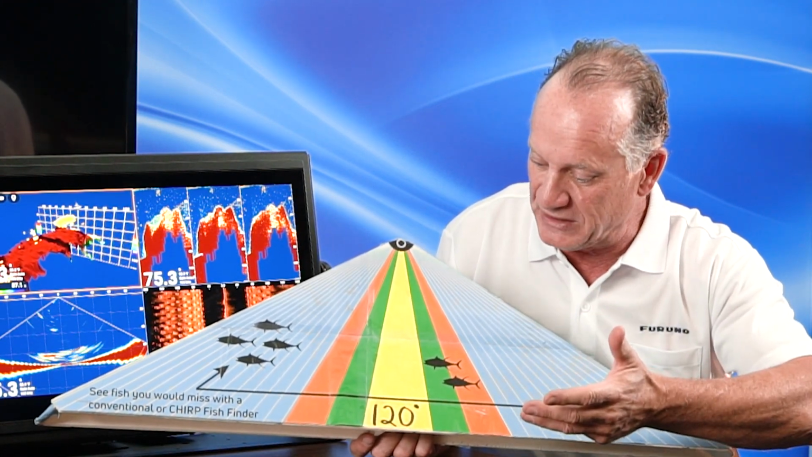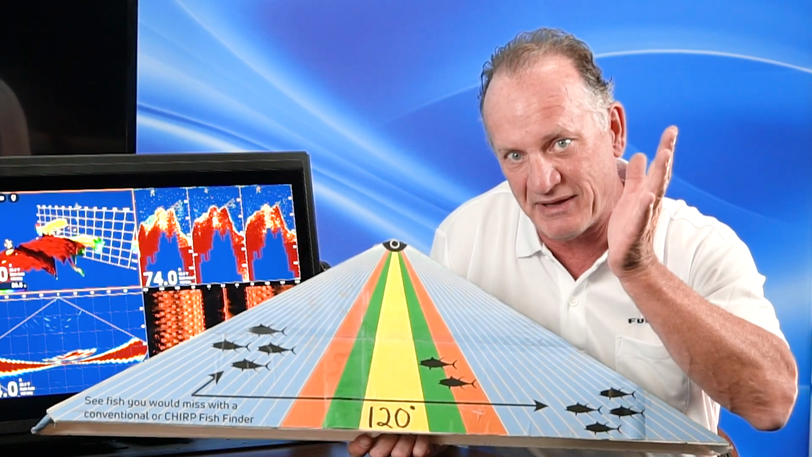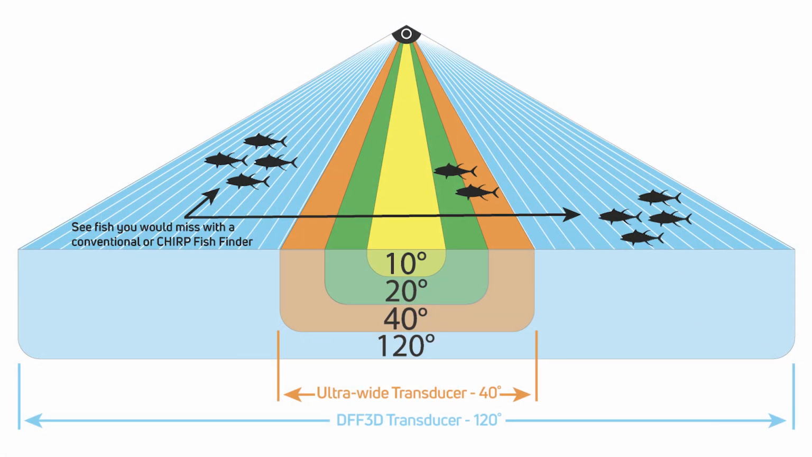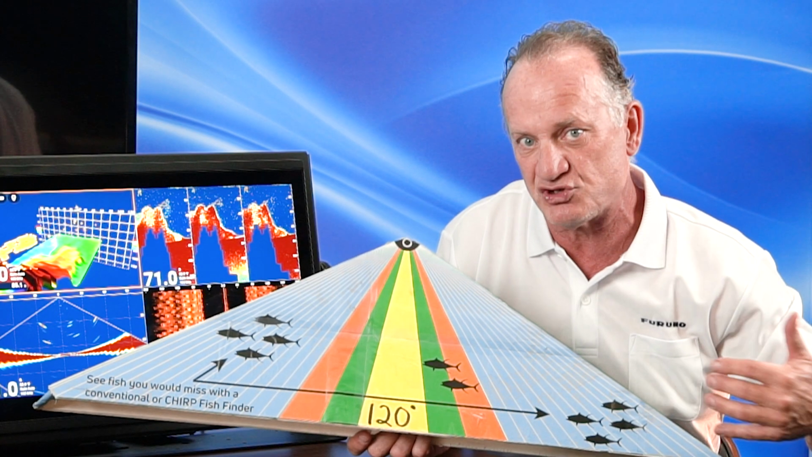With the DFF3D, we have these multiple elements which we can phase. In other words, we can time when the transmitter is triggered and when each element fires and create a steered beam pattern. That's the key technology of the DFF3D, and it was so revolutionary at the time, and why we've won so many awards with it, because it allows us to create this full 120-degree sweep, and we can break that 120 degrees into 40 individual 3-degree channels, for example.